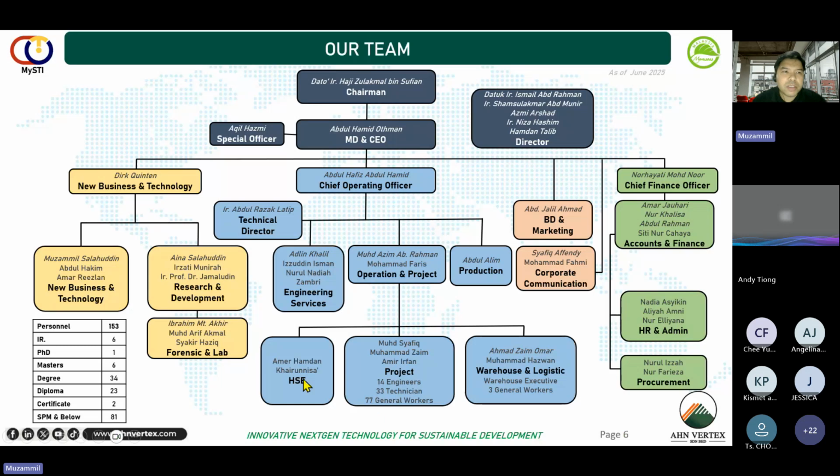If you see on the left hand side, I'm under Dirk Quinton, under new business and technology. This is where our team always looks for new technology or innovation that we can bring into Malaysia to introduce to the industry. Also, what we can do in our company is engineering services and also design. We can do design of pavement ourselves, and operation and project, supported by our finance and also HR.